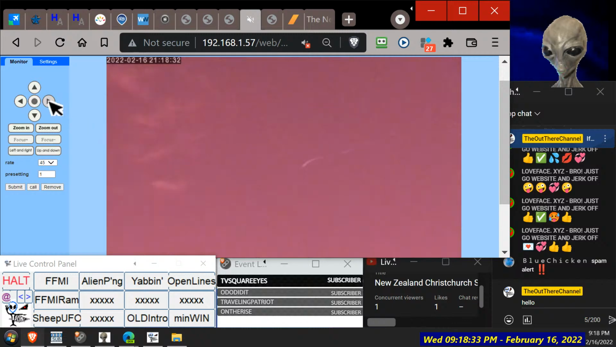And we're picking up some cloud. That's looking pretty good.